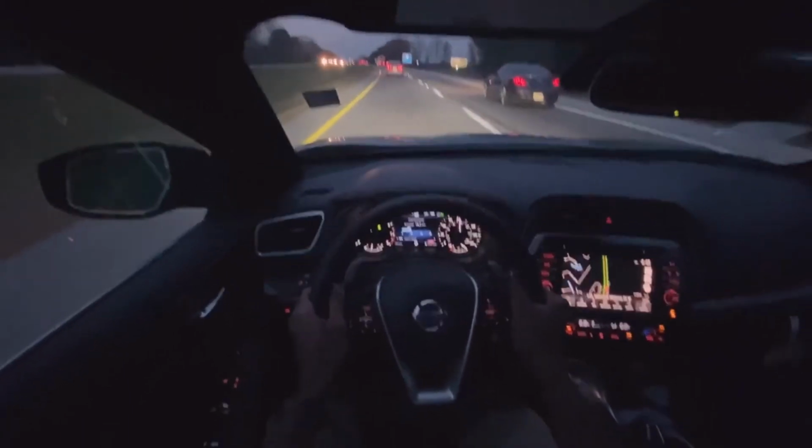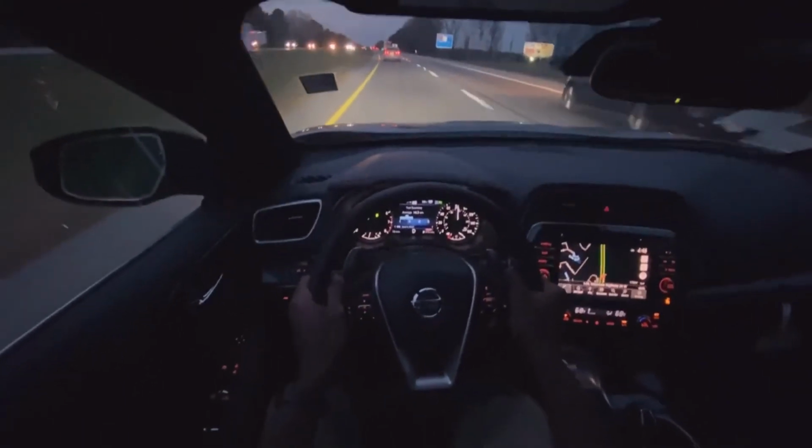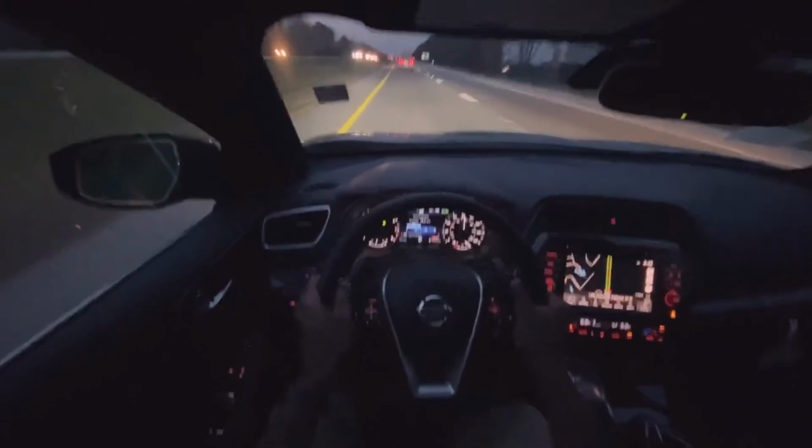And I have the cruise control on now, keeping me a safe distance from that car in front of me.